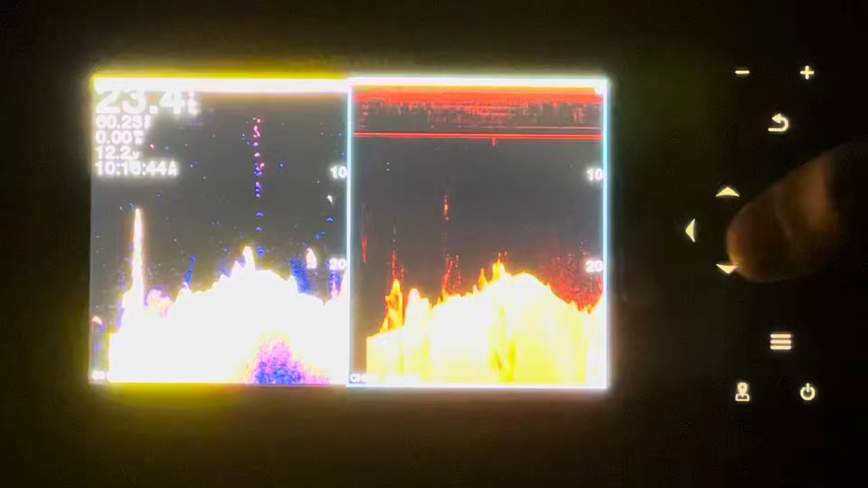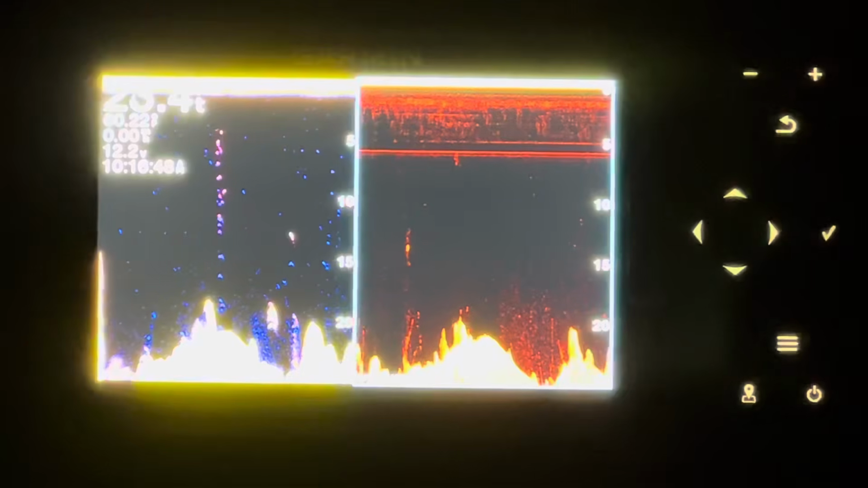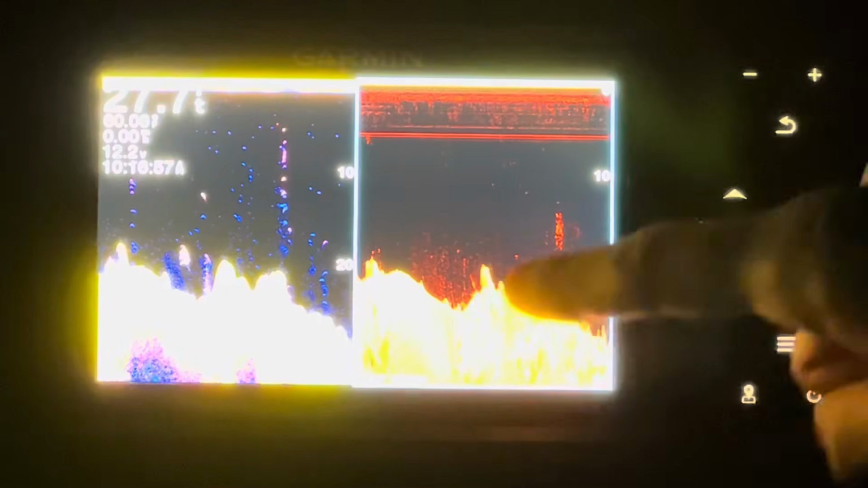This is probably the one that I'm going to use the most. This is the traditional plus the clear view. This is probably the do-it-all style. So you get to see all the fish that are marked on your normal traditional transducer, and then you get to see a lot of the finer structures that are on the clear view.